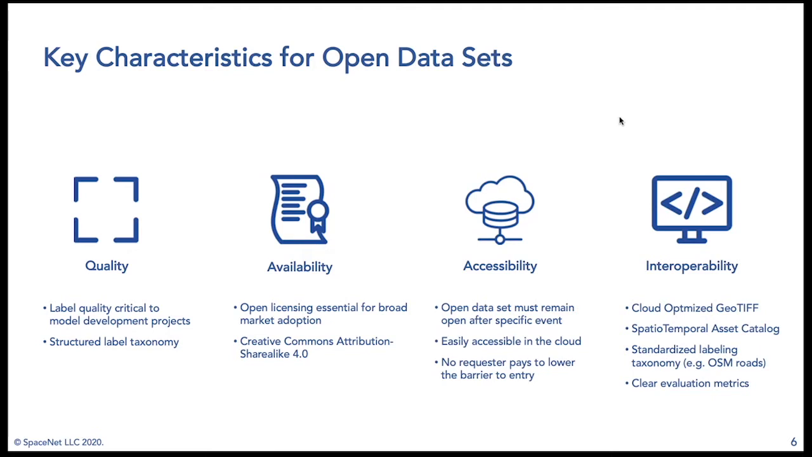Thirdly, accessibility. The open data set must remain open after our specific events, so in this case, our challenges, and it must be easily accessible in the cloud. And this is why we host it through the AWS Open Data Program. There is no requester pays. So basically the data set is freely available. You can download terabytes of data for free to your hard drives today at no cost to you. All you have to do is open up an AWS account to do this. And we have guides as to how to do that if you're not familiar with this.